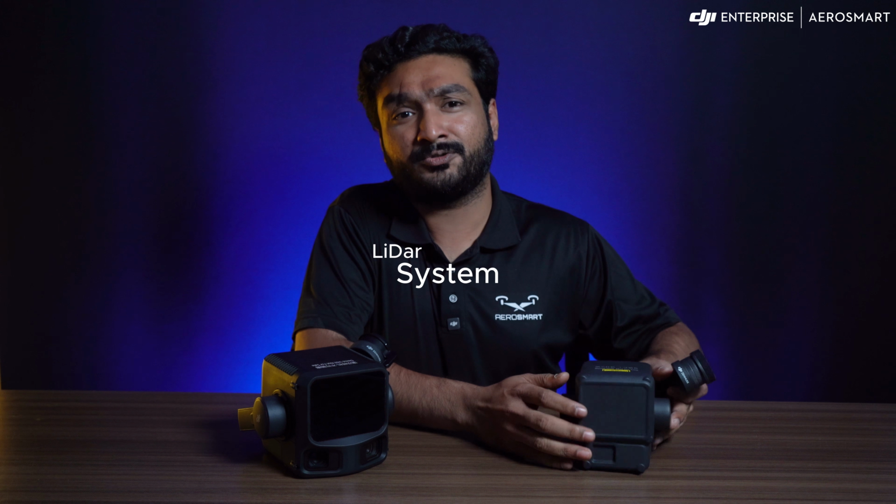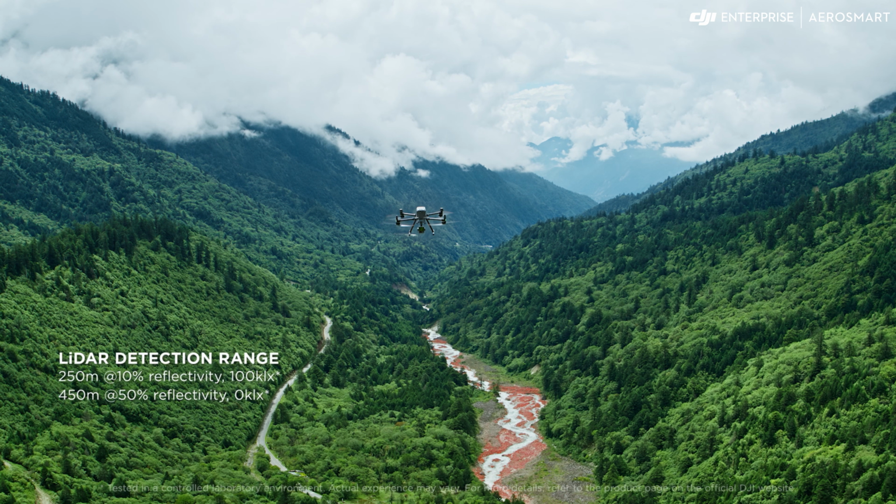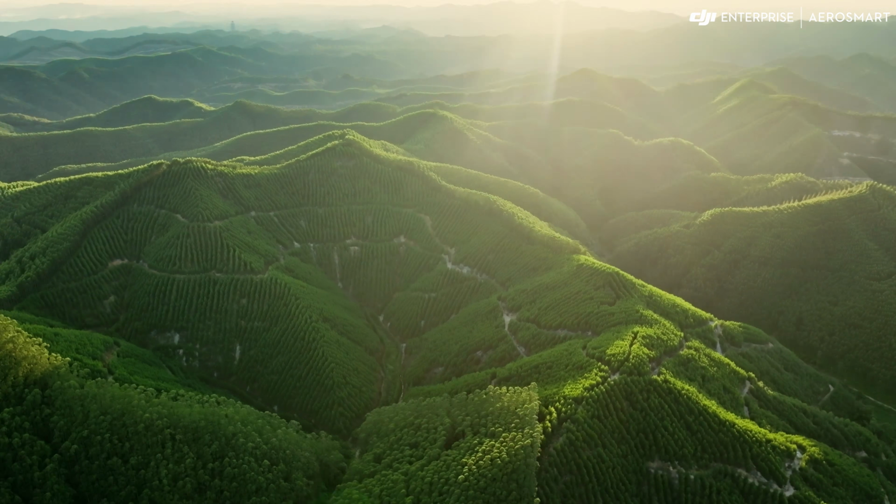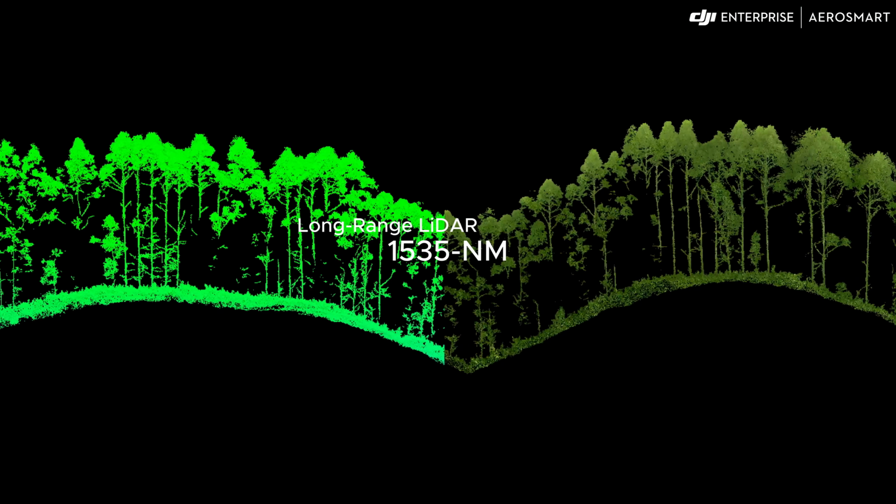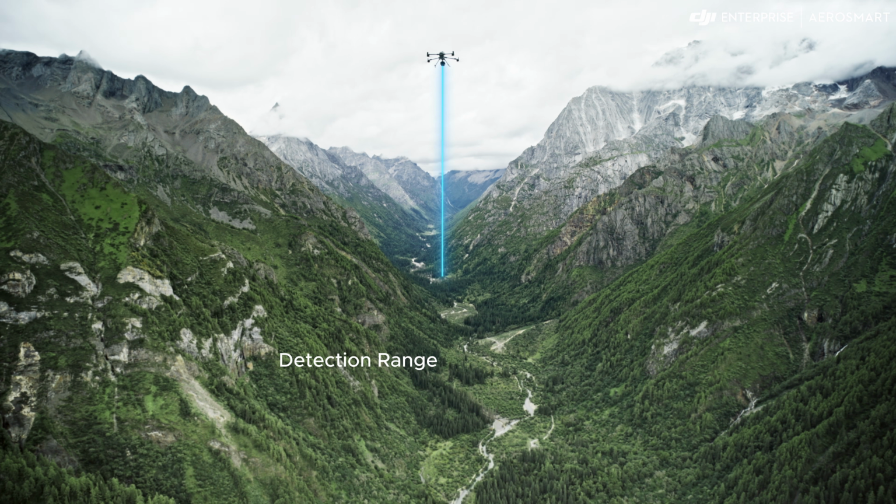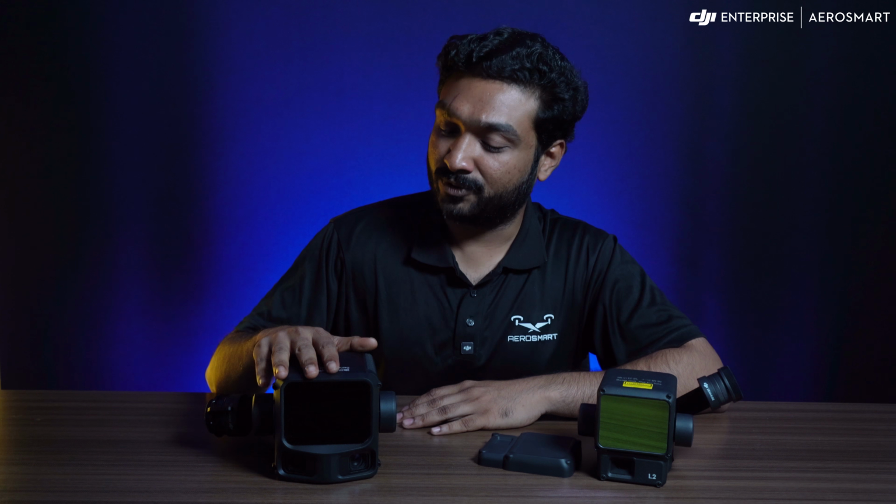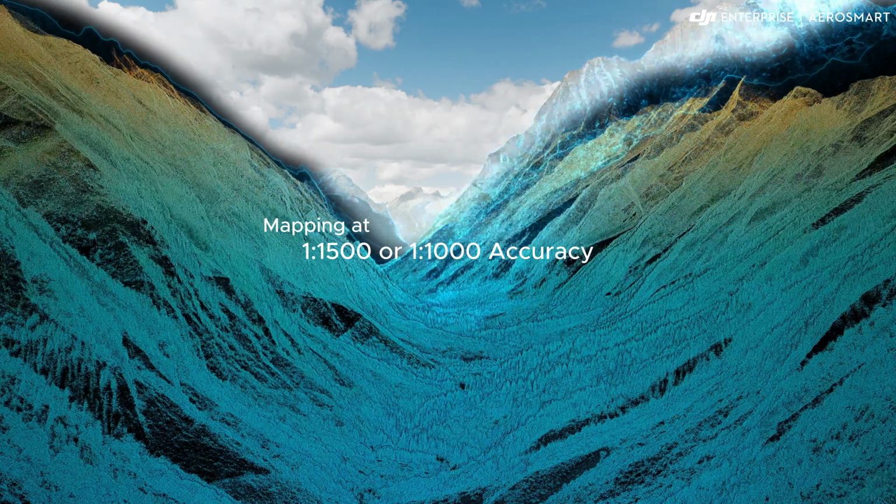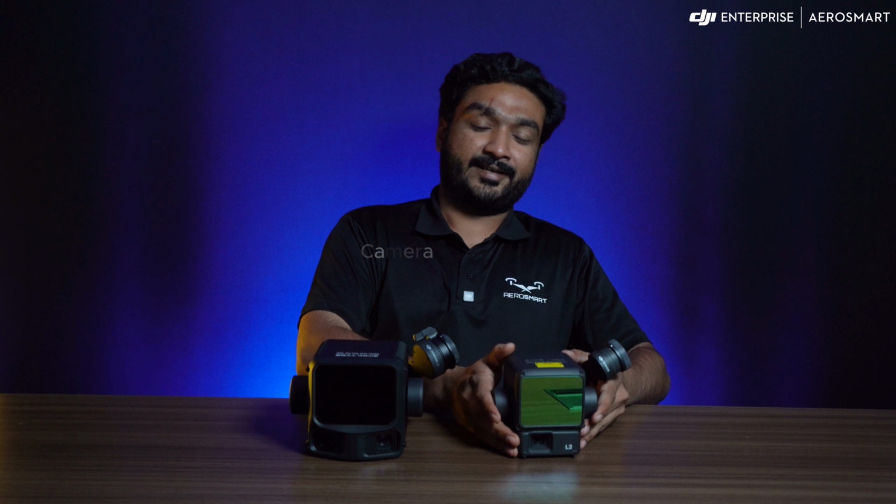The Zenmuse L2 uses a 905 nanometer laser with a maximum detection range of 450 meters and supports up to 5 returns. Now the Zenmuse L3 moves to a 1535 nanometer long range LiDAR with a maximum detection range of 950 meters and up to 16 returns. The laser spot on the L3 is significantly tighter, allowing it to detect smaller details and create higher quality point clouds. Next, the camera system.